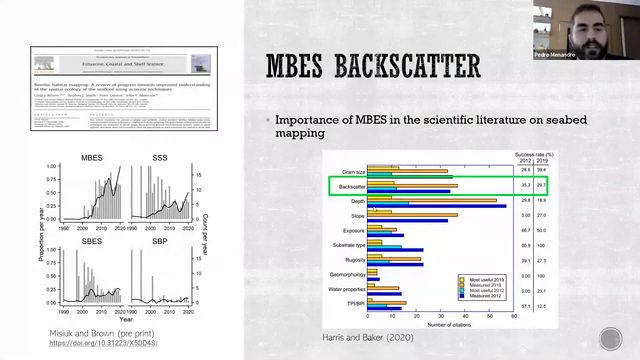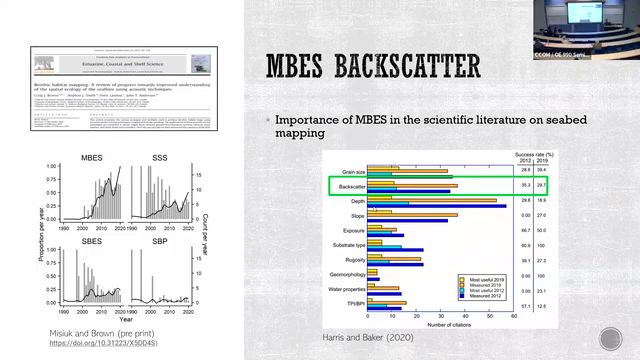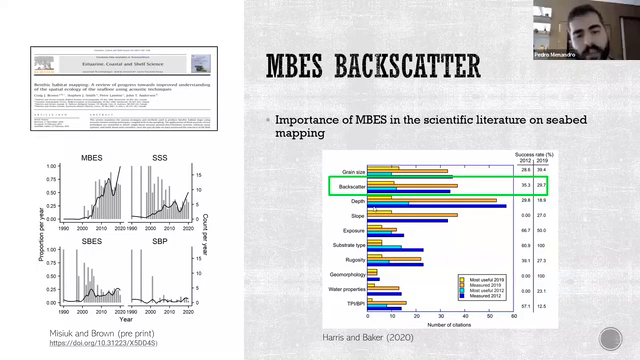So here is just to show the importance of multibeam, how multibeam is widely applied in the scientific literature on seabed mapping. In this graph on the right side, extracted from the Harris and Baker book with many chapters on habitat mapping, we can see that backscatter is one of the most useful and measured data sets for both editions of this book, in 2012 and 2019.